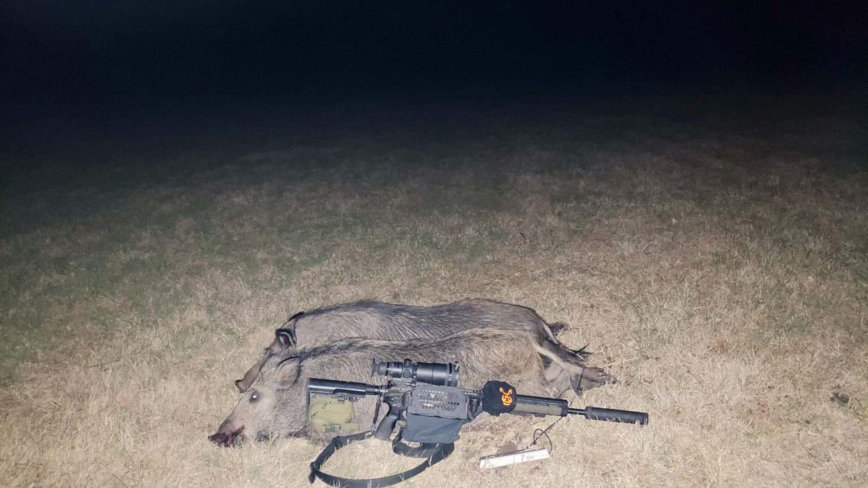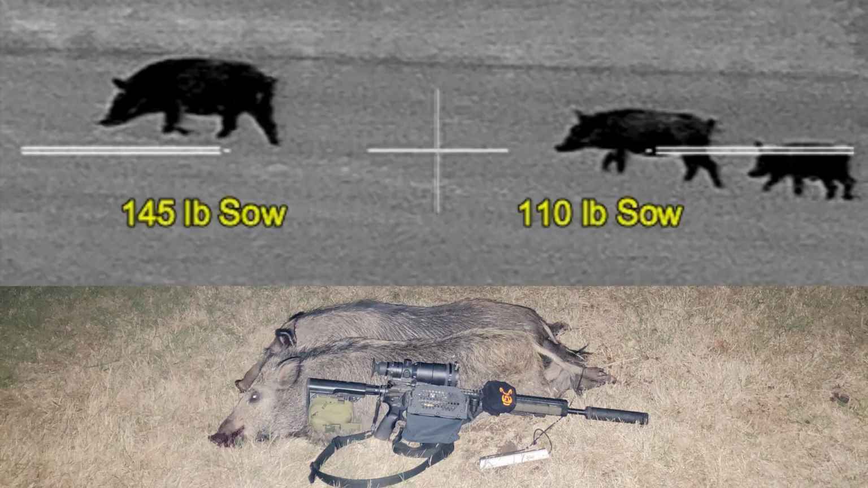Now I thought this was interesting. These two animals don't look that different in size when they're laying on the ground, but in real life, they look quite a bit different. But it doesn't always show up in the trophy photographs.